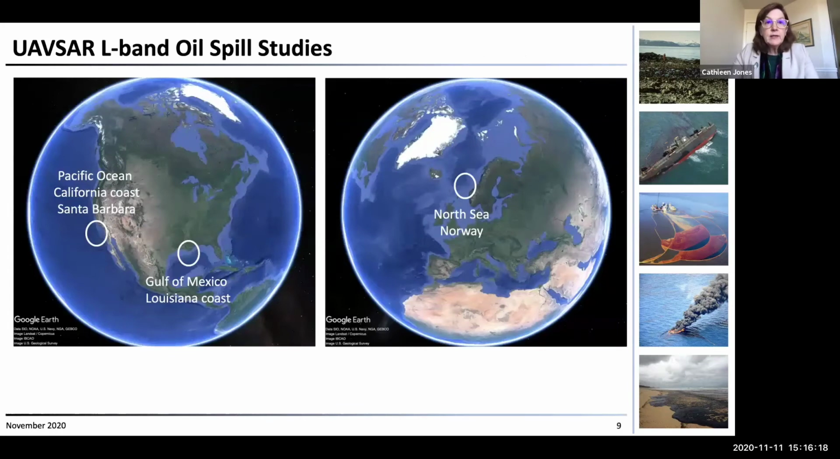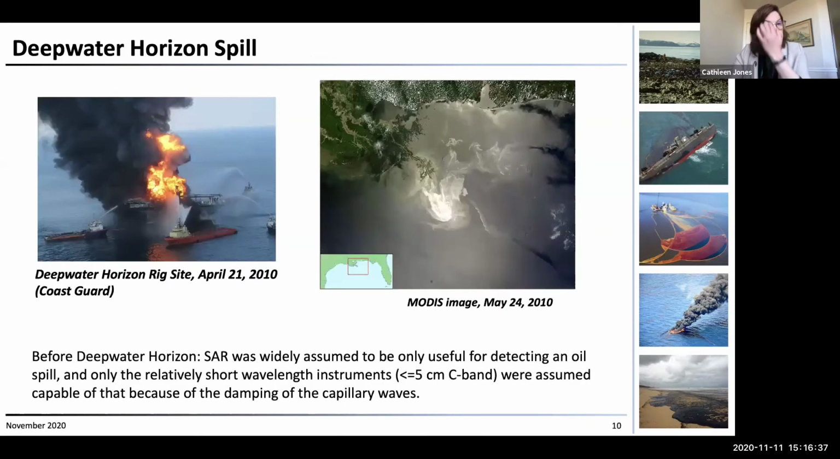The oil spill studies that I've done have been in the Gulf of Mexico, off of Louisiana, in the North Sea, off of the southern coast of Norway, and we're just starting to look at working in Santa Barbara, where there are seep fields off the coast of California. So we started using UAVSAR during the Deepwater Horizon spill, and there was a fire on the rig